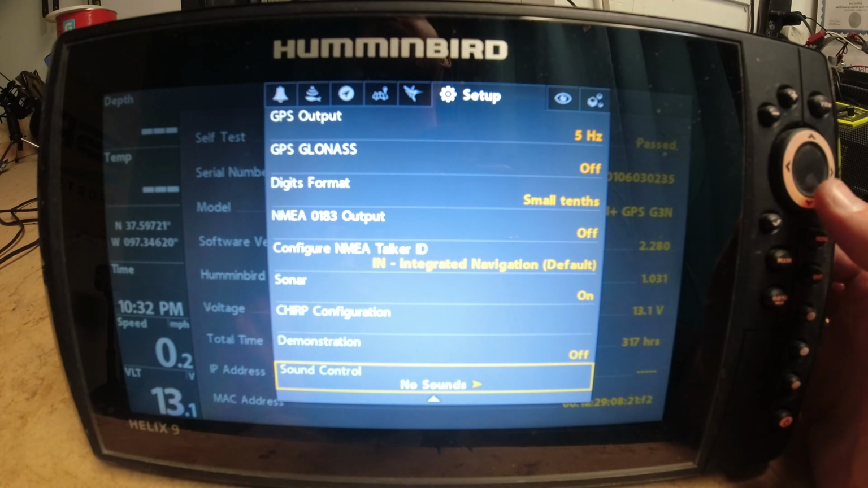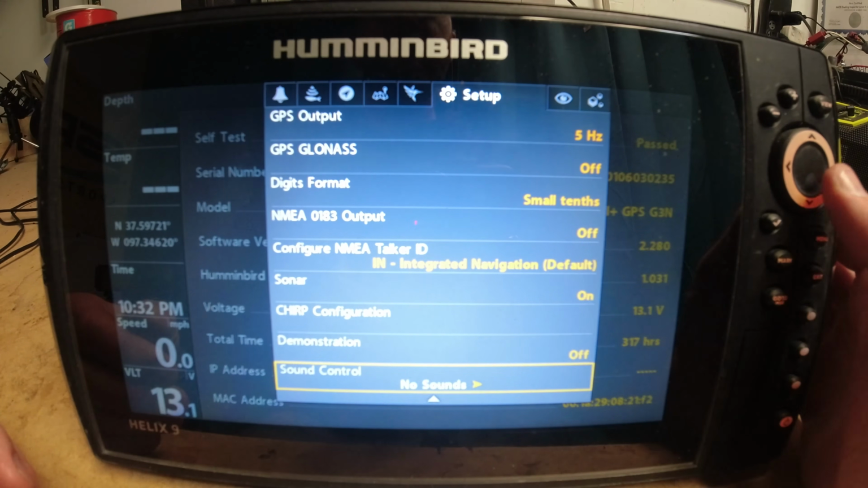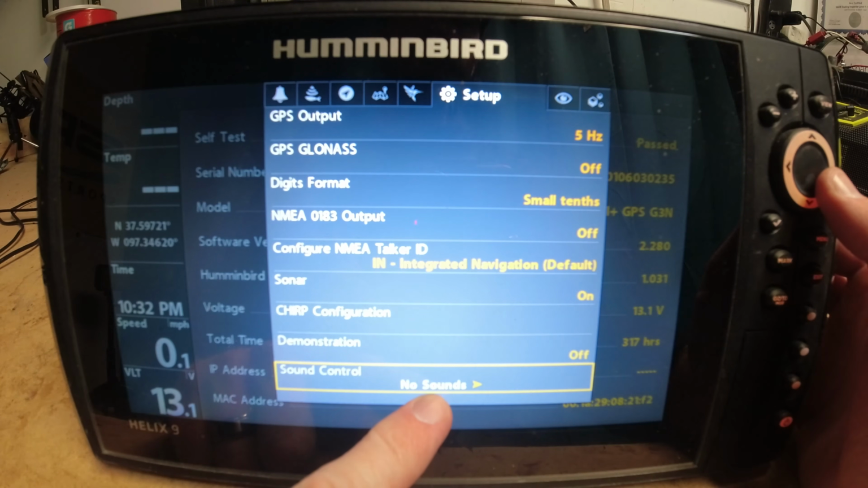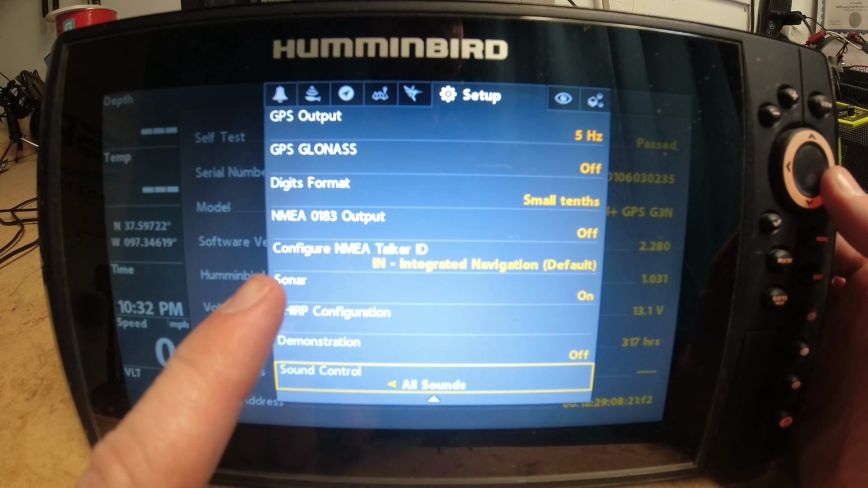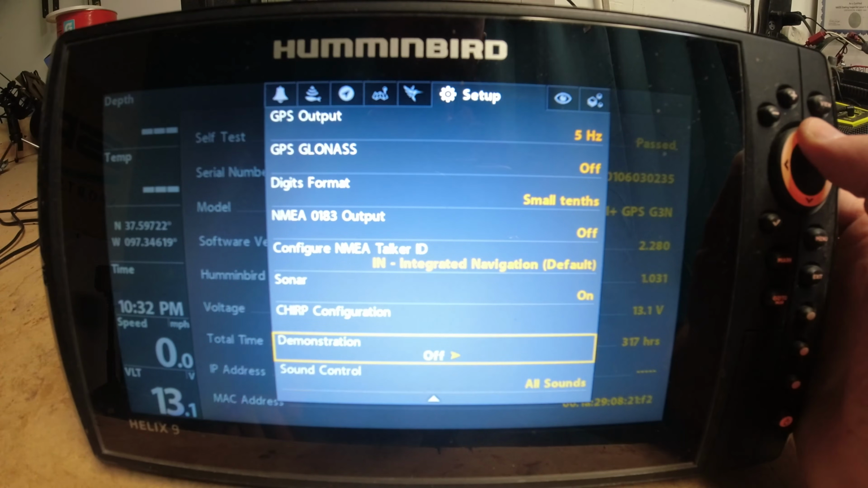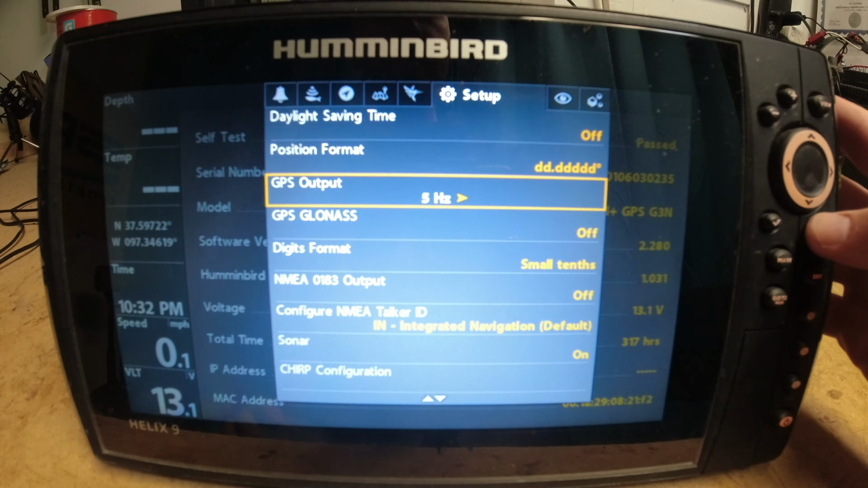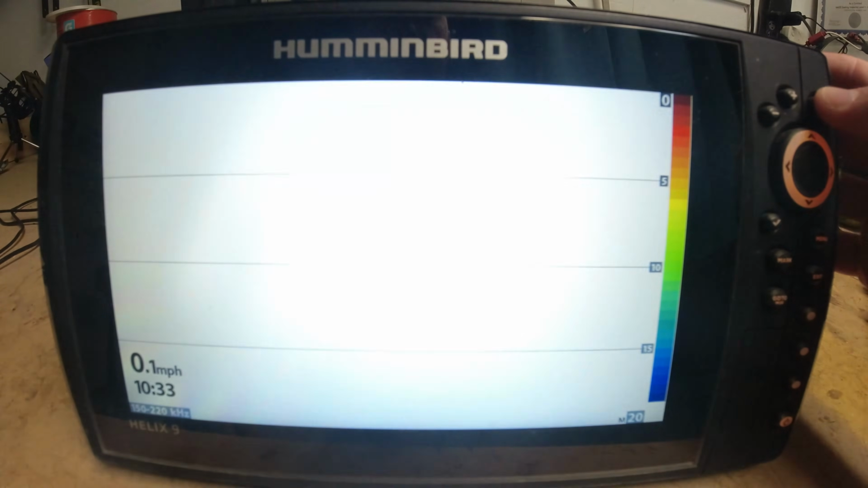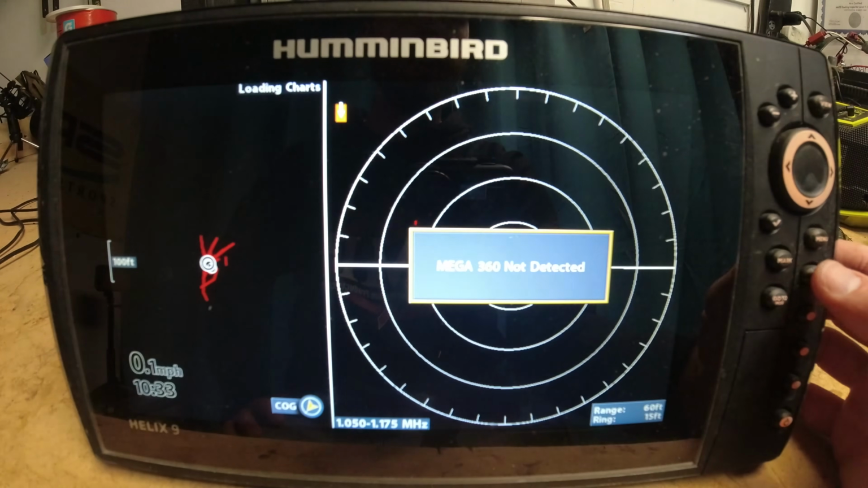Sound control. You know what, guys? This is probably my favorite option, because as you can see, I have it on no sounds. So this is your sound control. If I turn the sounds on, you guys are going to hear it, and it's going to drive you crazy. I'm going to make sure of it. Every time you hit a button, it's going to make this stupid chirping sound.